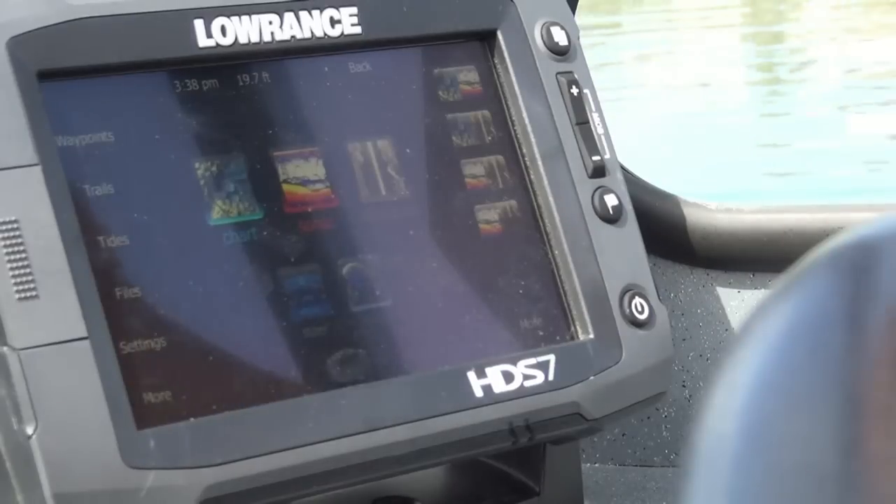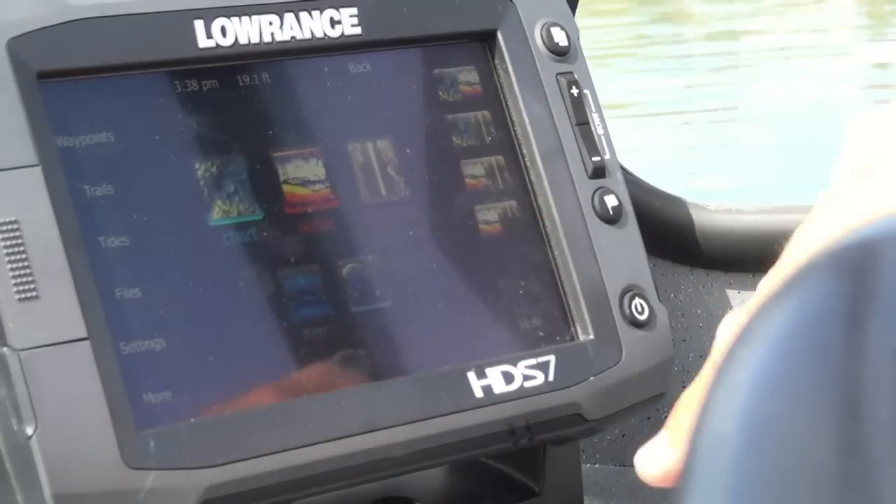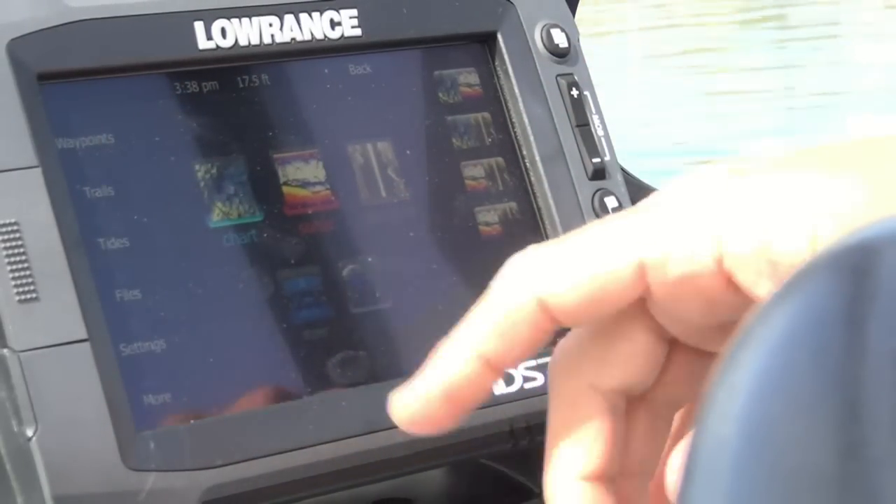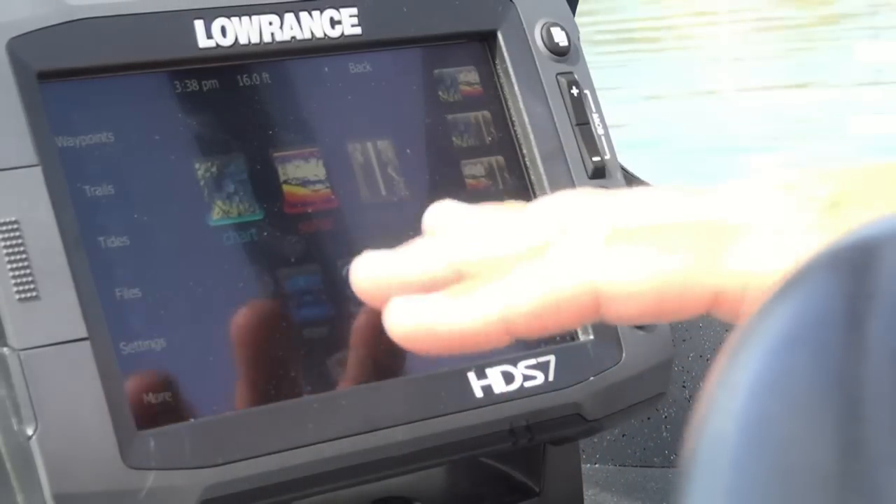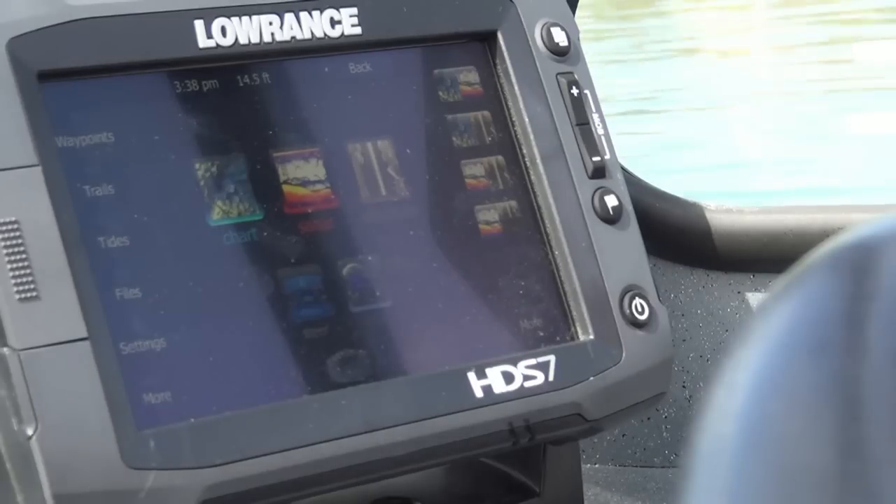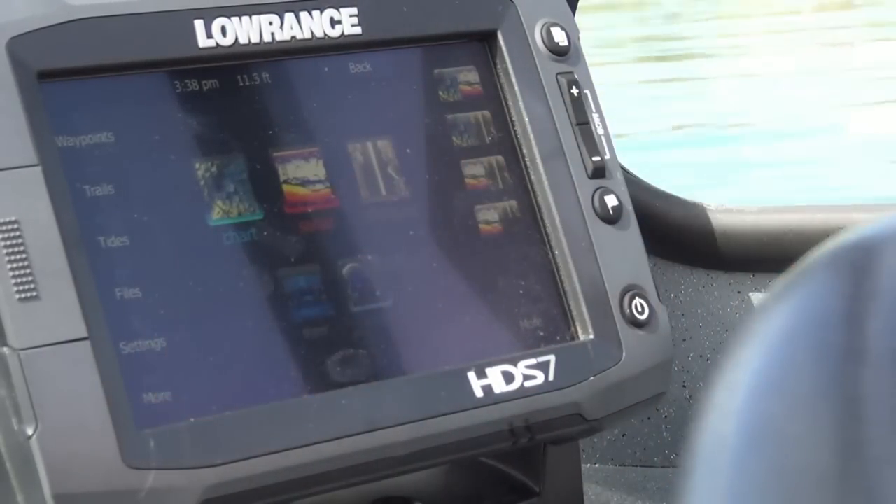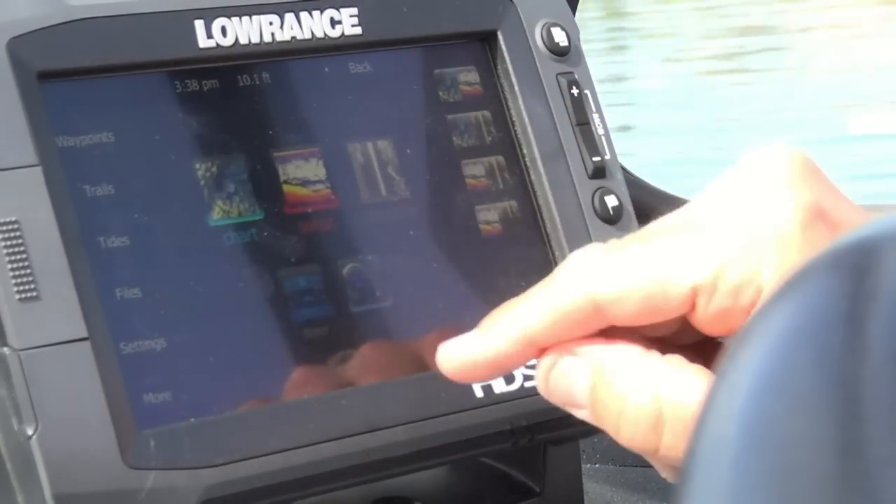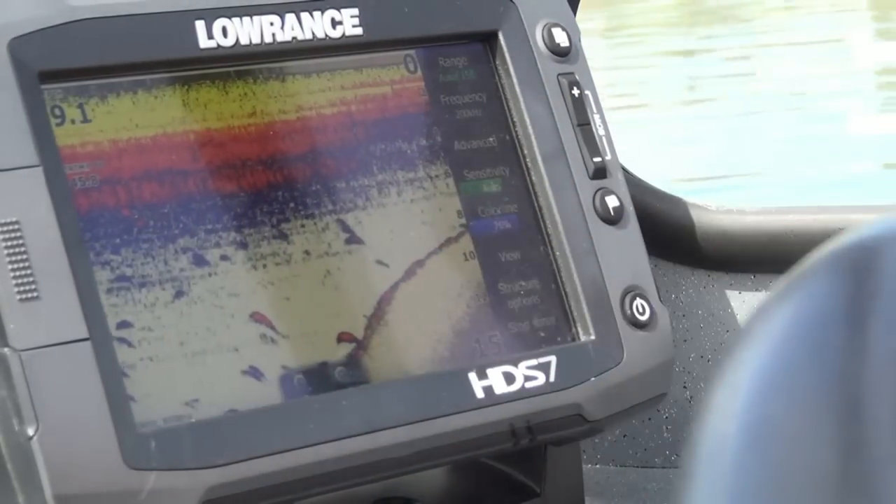When you first turn the unit on, you get 5 different options. You've got your chart plotter, your sonar, your structure scan, your steering, which is a navigational page, and info, where you can hook sensors up to your outboard motor and see what's going on under the hood from your Lowrance unit. But today we're going to focus on the top 3, and what everybody is very familiar with is the sonar. To get the sonar, you just tap on it like that and your sonar comes up.